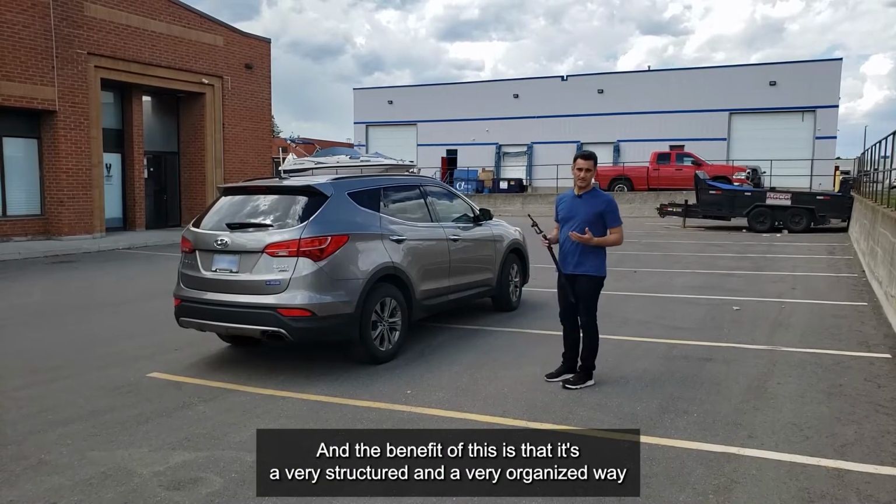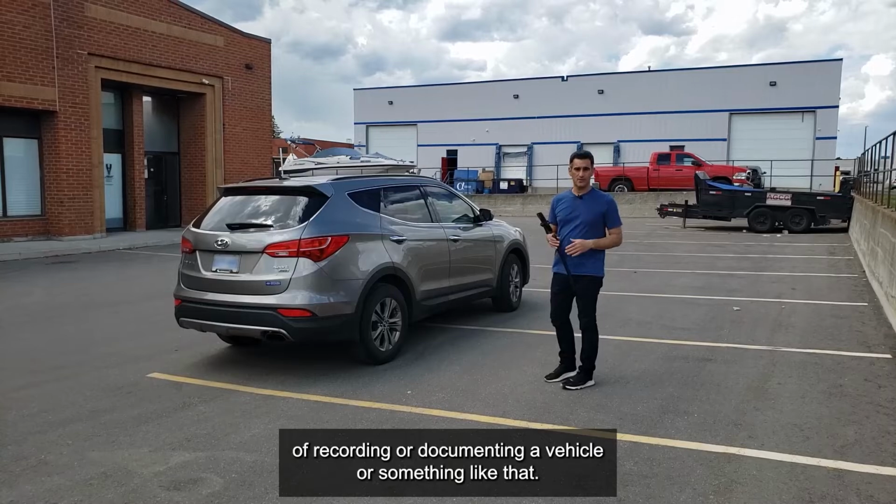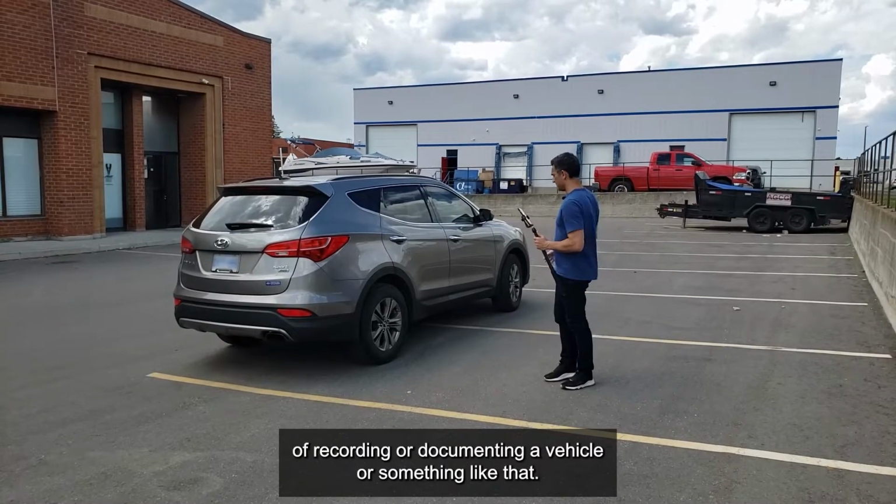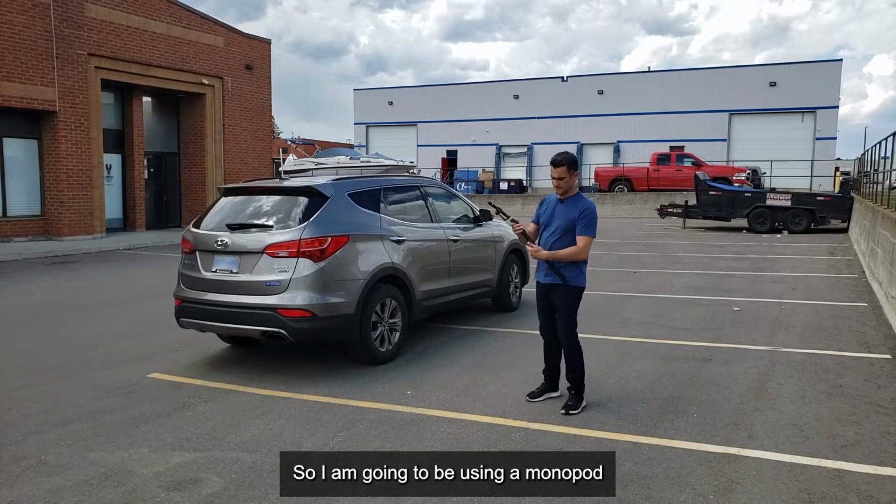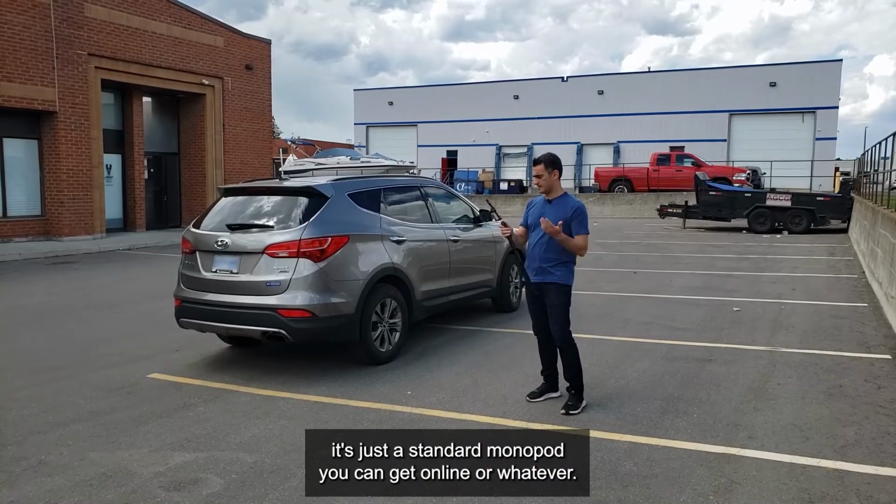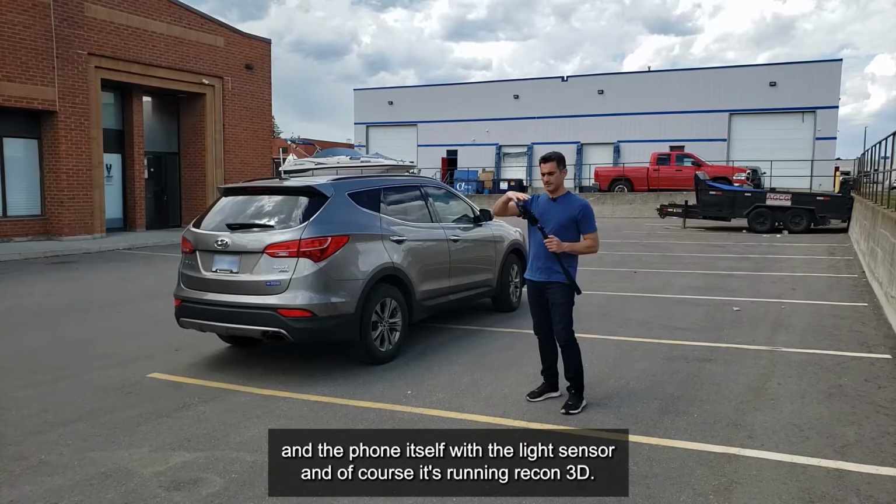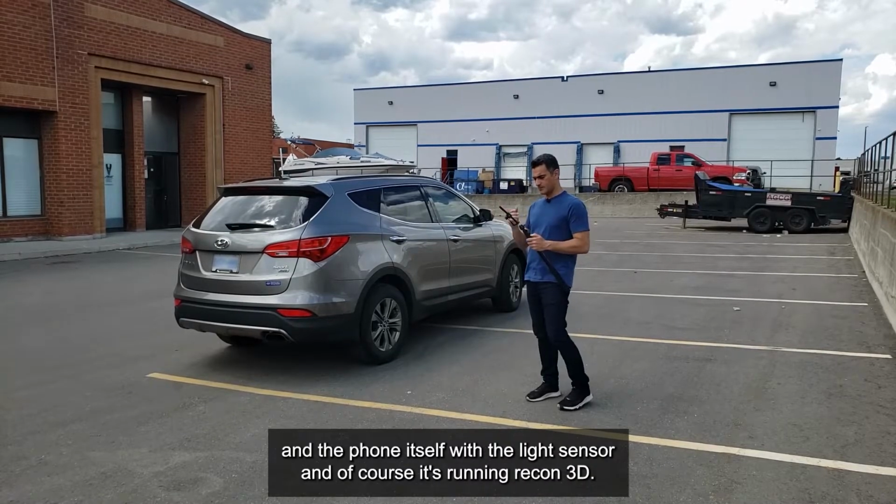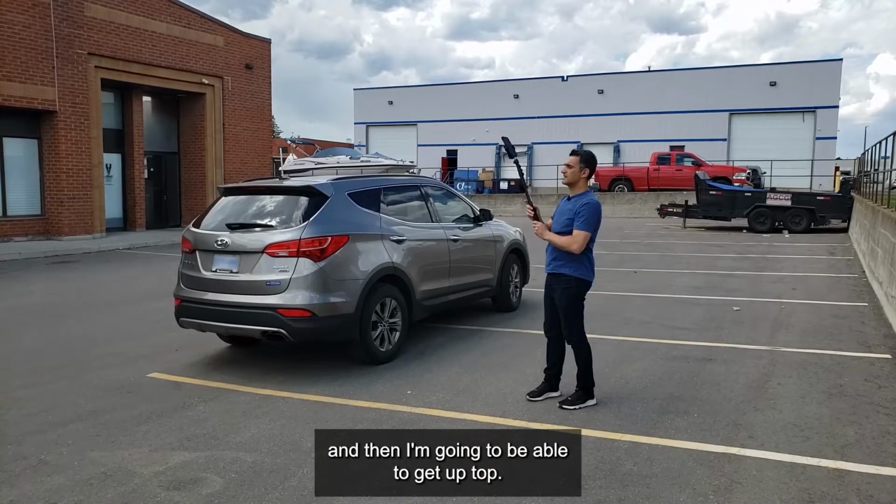The benefit of this is that it's a very structured and organized way of recording or documenting a vehicle or something like that. I am going to be using a monopod, just a standard monopod you can get online. I've got a phone adapter and the phone itself with the LiDAR sensor, and of course it's running Recon-3D. Now I'm going to extend this out so I can get up top.